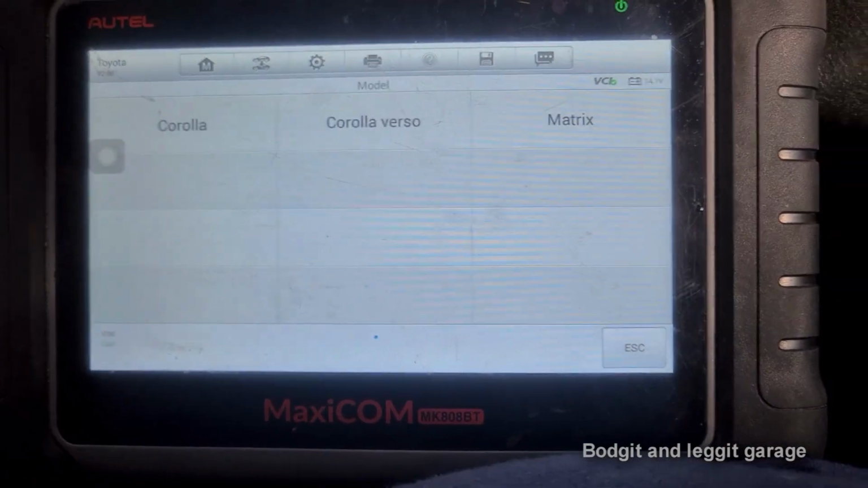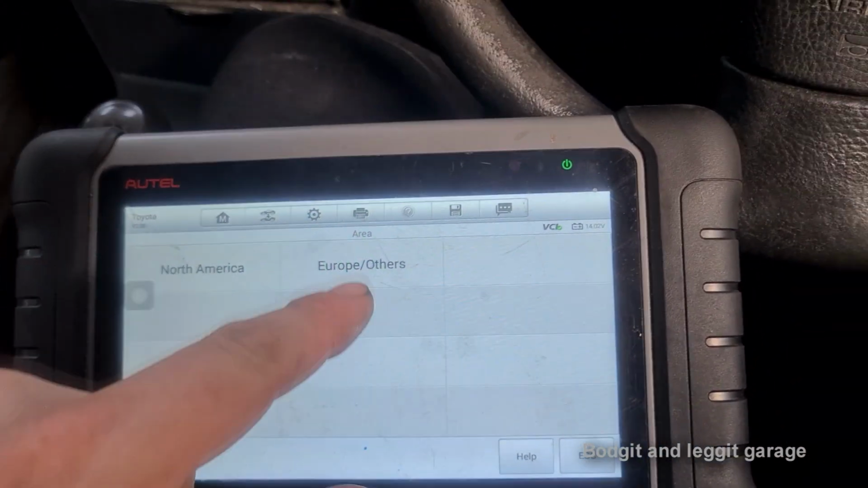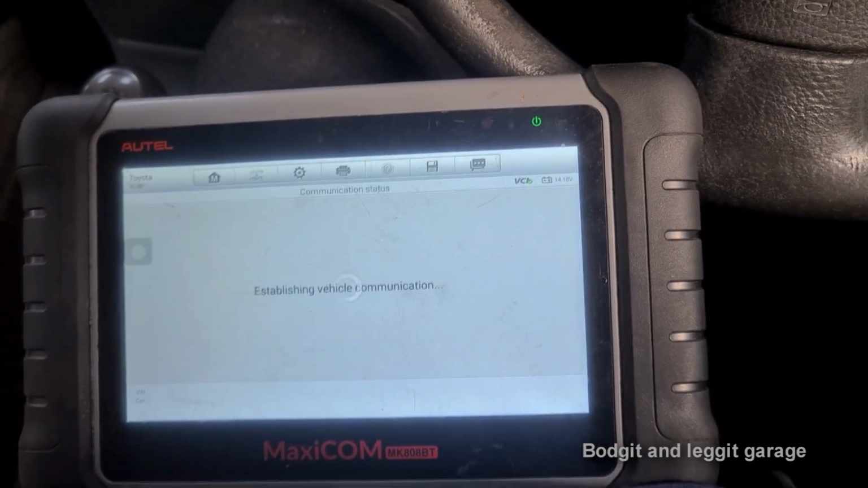Okay. Which one is this? This one, I believe.